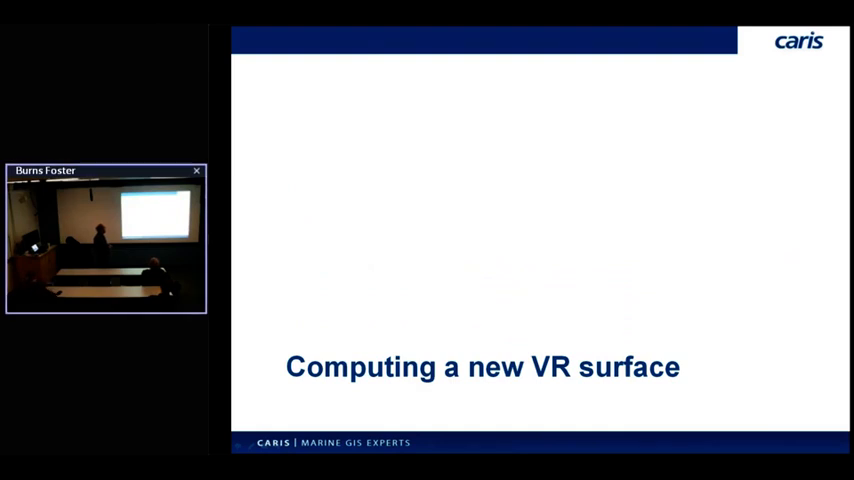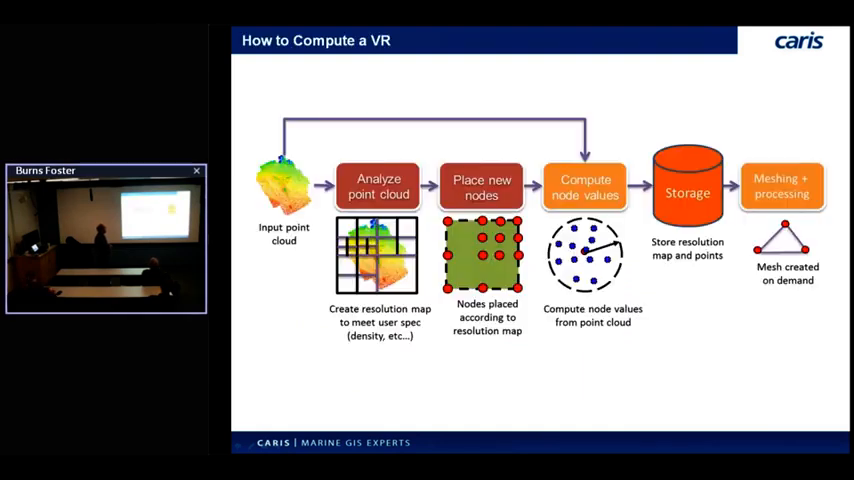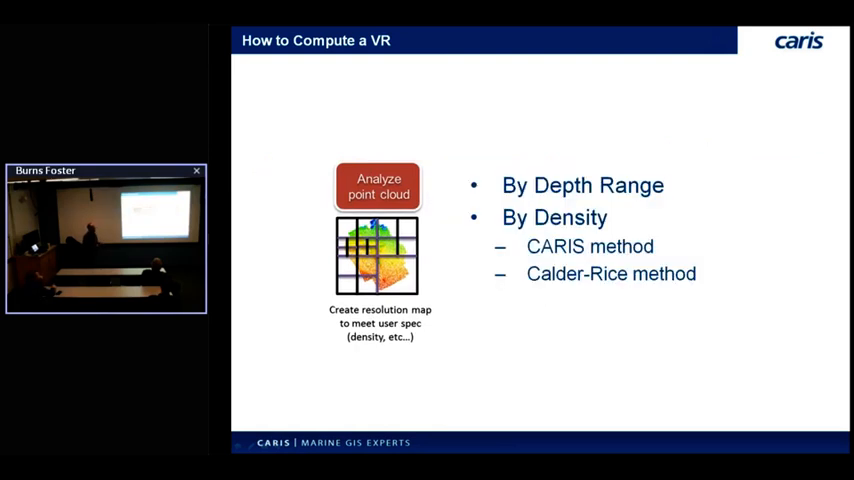Getting into the computation of it, here's start to finish how we put these things together. There's some additional complexity now above and beyond a regular raster grid, because we're still doing the gridding towards the end of the process, but there's some initial setup time in determining what those resolutions are going to be. So we start with our input points, and the first thing we want to do is analyze the point cloud or source points and determine what our resolution layout's going to be based on that.